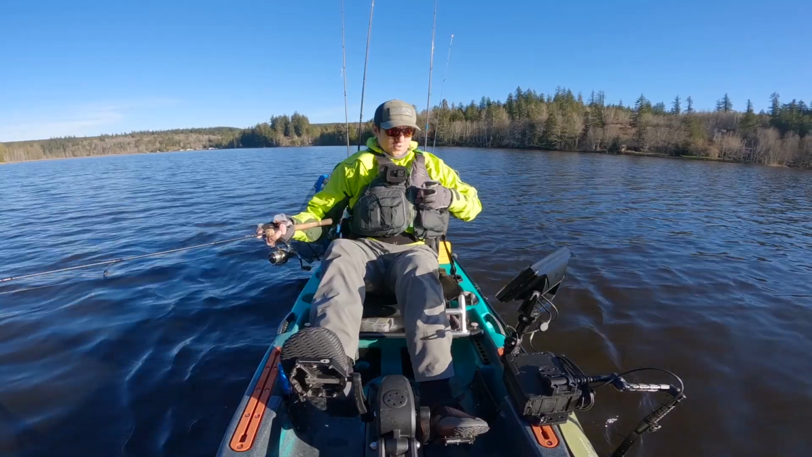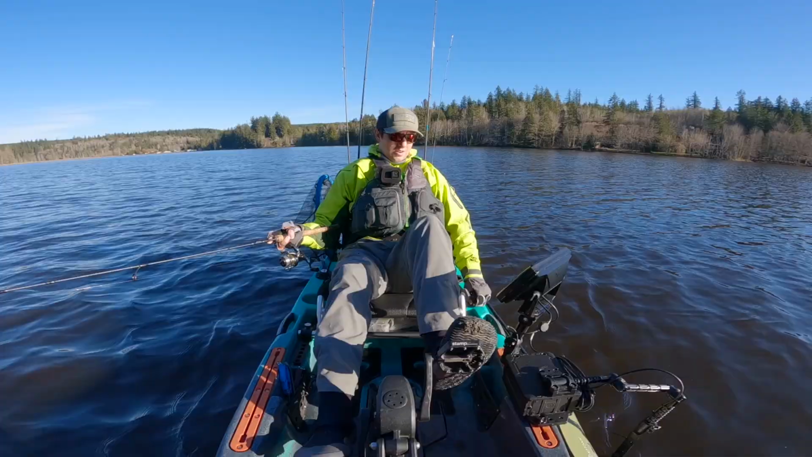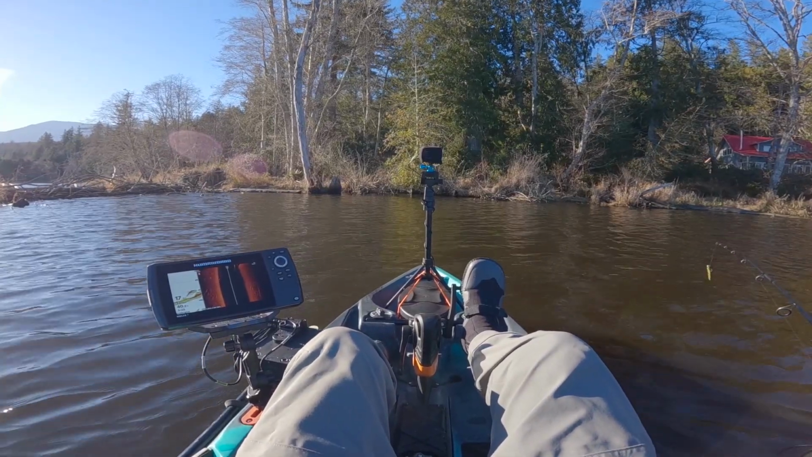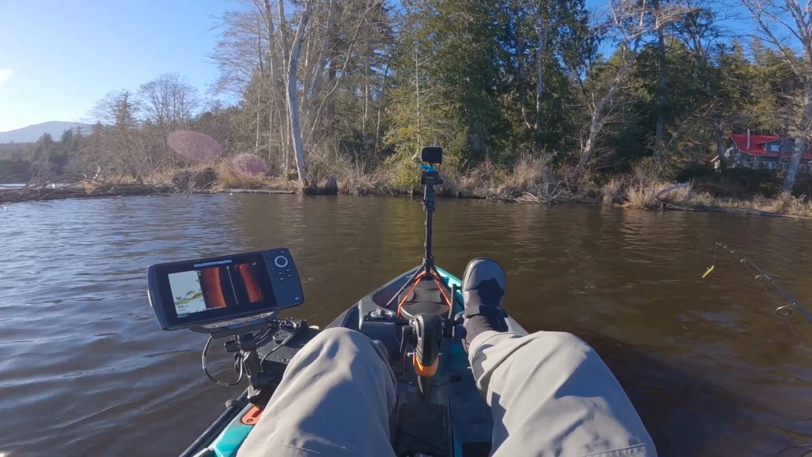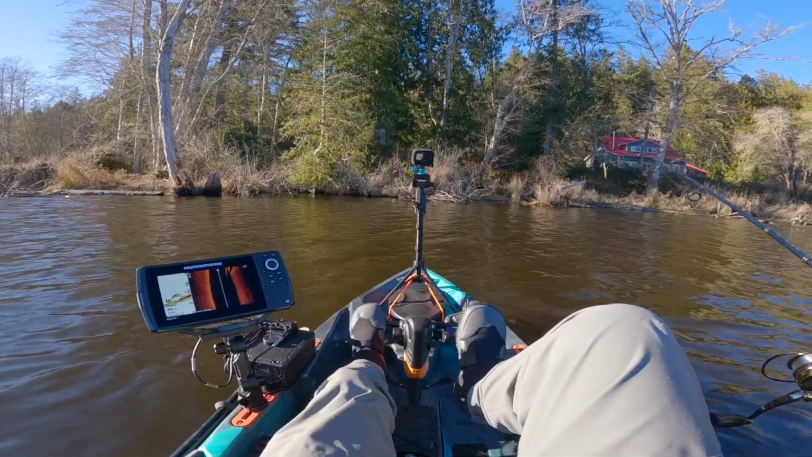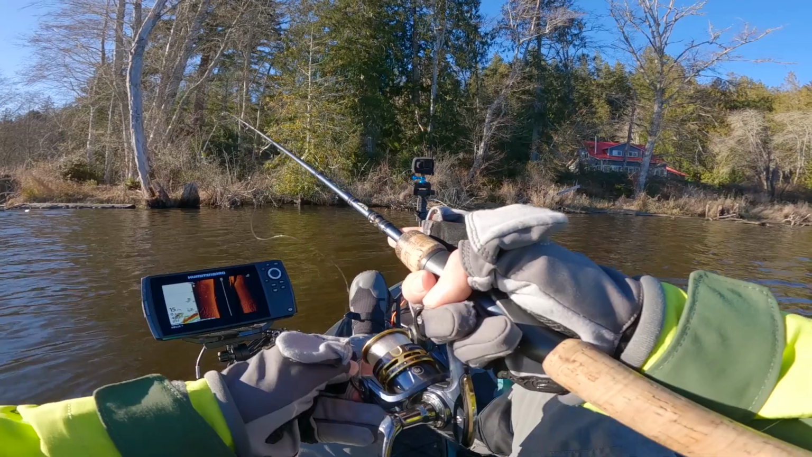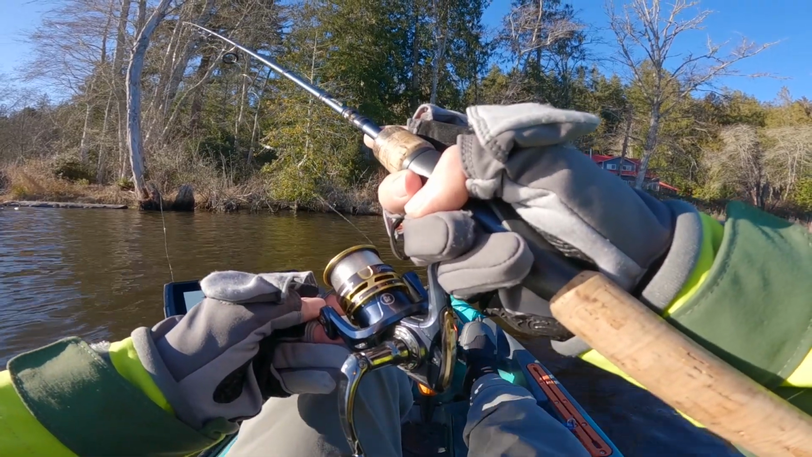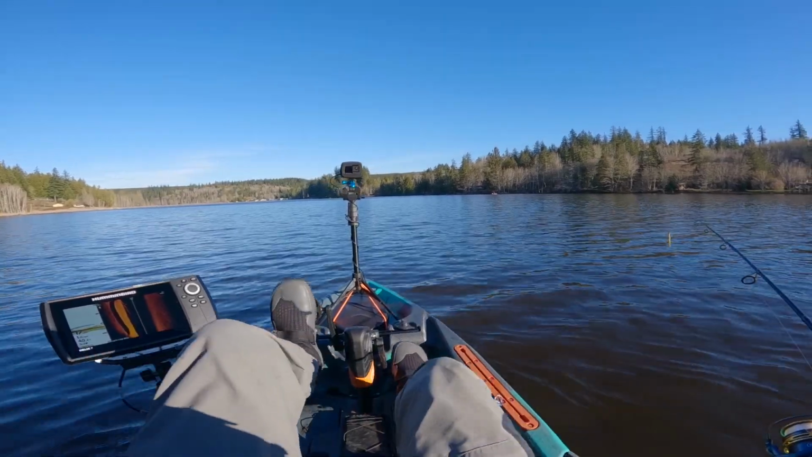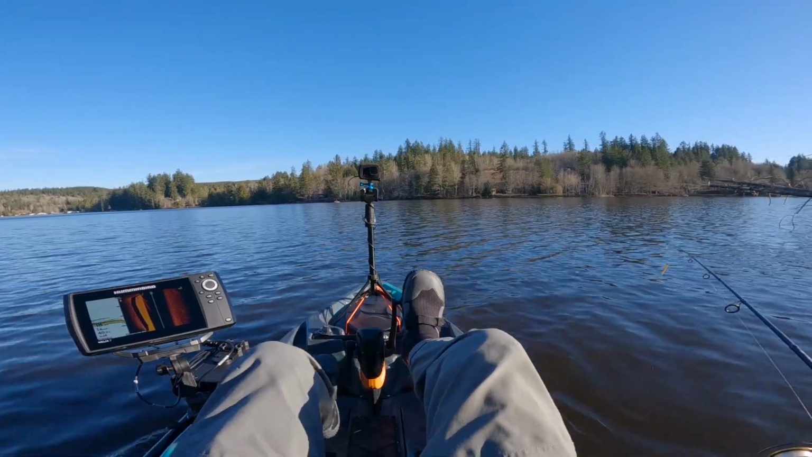But let's go ahead and I'm gonna go over this log right here with the 2D and see if I see any fish hanging out next to it. I see the log on there, but I don't see any fish hanging out on it. Oh, there's one. There's another one. Alright, well, it says they're right below me, so let's... Alright, time to get moving again. We are starting to find some fish.